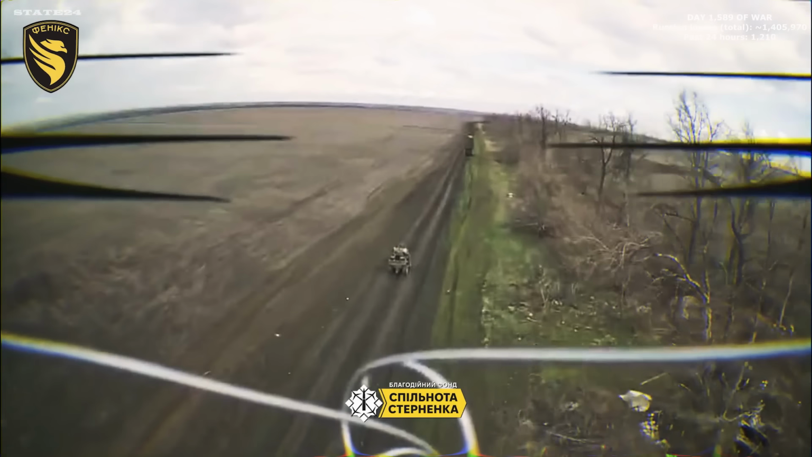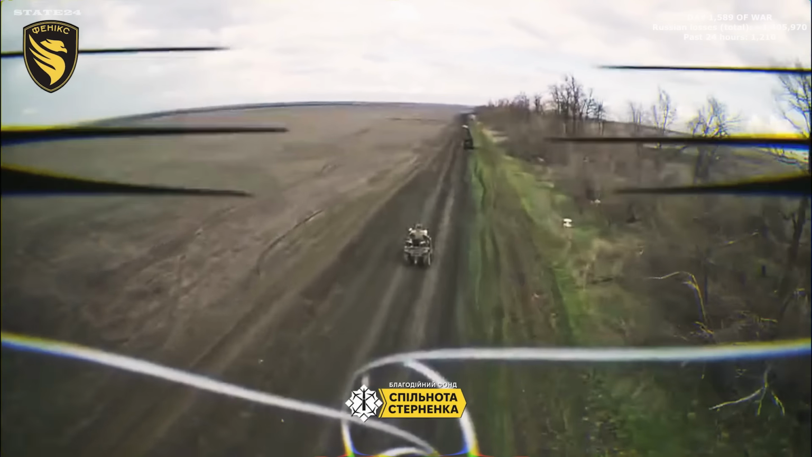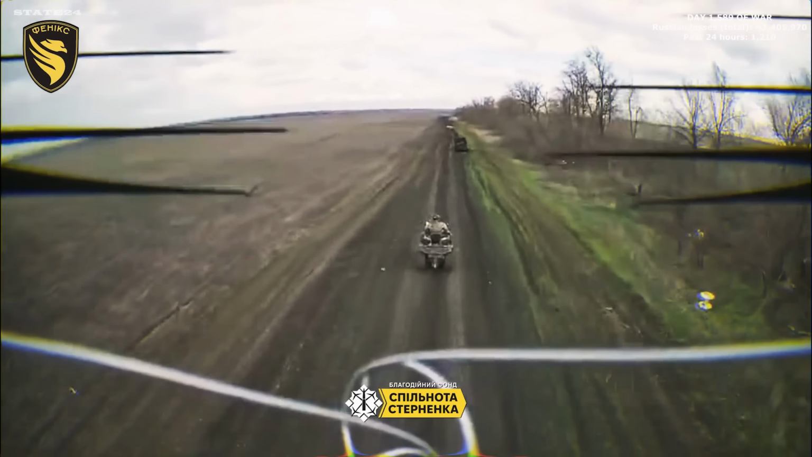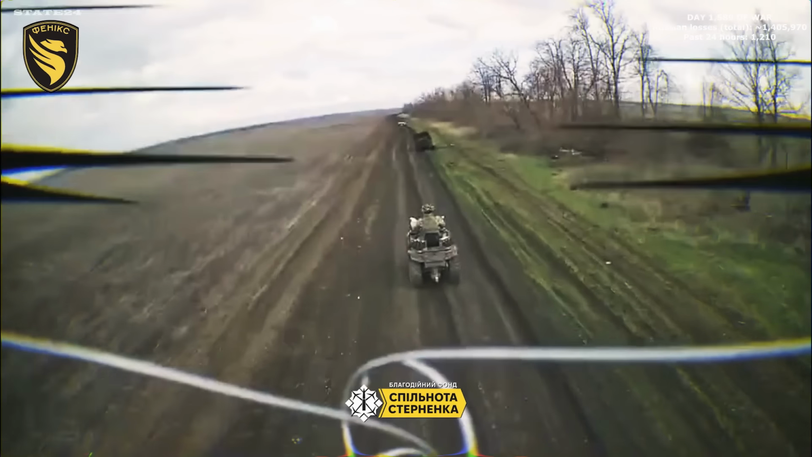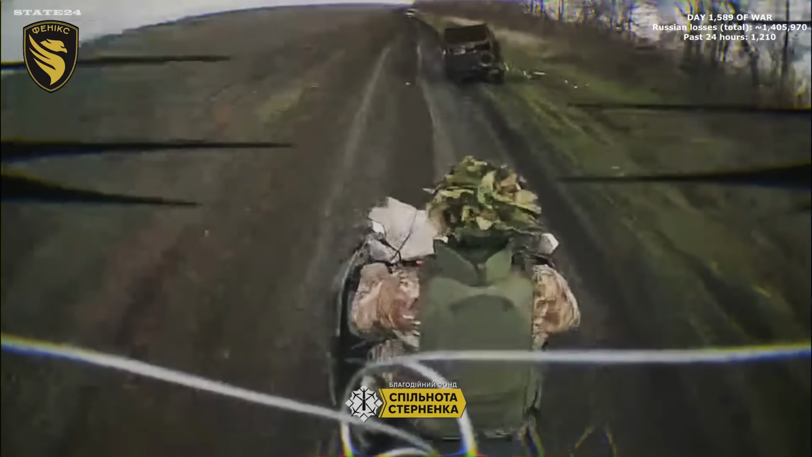An ATV, moving fast toward the position. Speed was supposed to help. It didn't. A drone closes in from behind, unnoticed. No armor, no cover, nowhere to turn. Contact. The ride ends here.